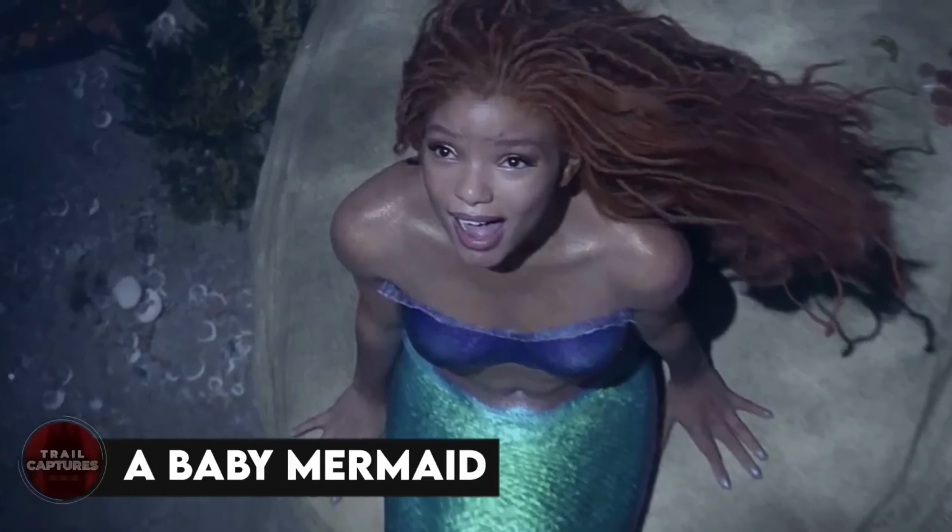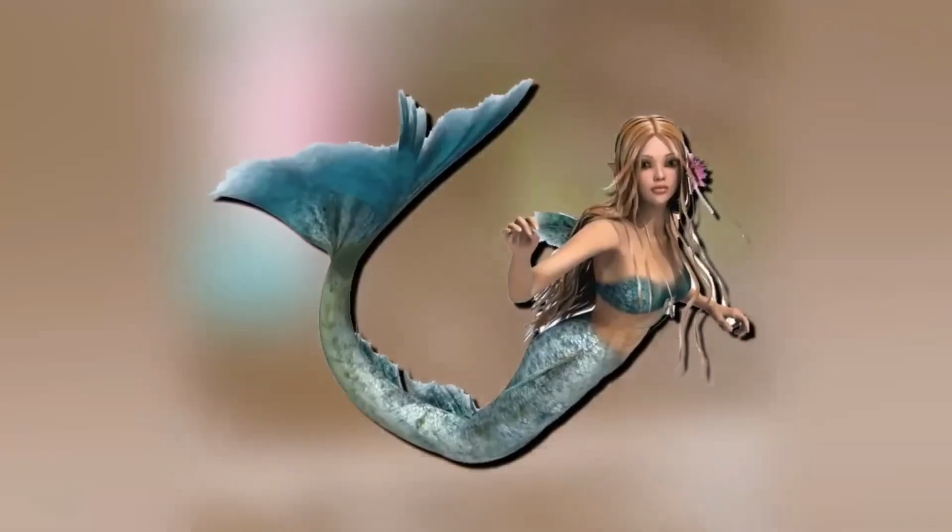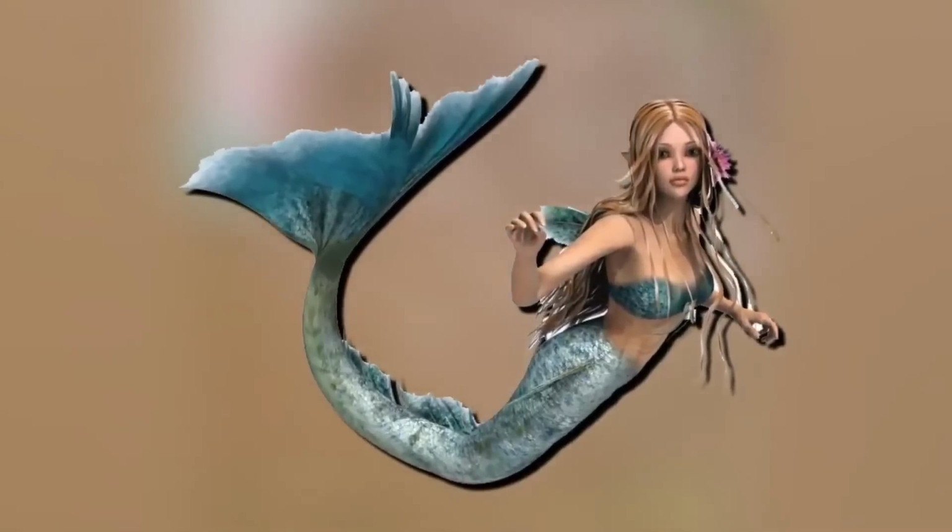A baby mermaid. The notion of mermaids being mythical creatures may be called into question after watching this video. In India, a man spotted something extraordinary swimming in the water and approached it for closer examination. To his astonishment, he discovered a creature that bore an uncanny resemblance to a mermaid, albeit smaller in size than anticipated. Could it be a baby mermaid? Or perhaps a tiny drowning monkey? Given the abrupt conclusion of the video, we cannot definitively determine the truth.